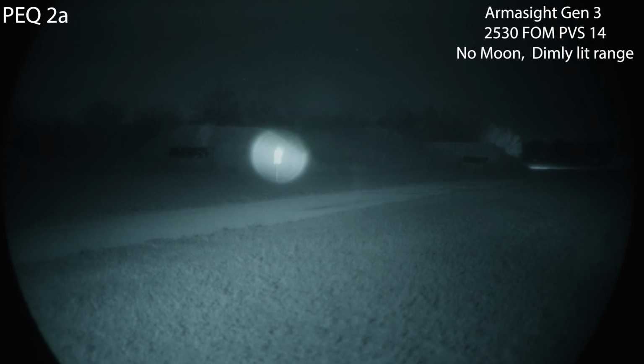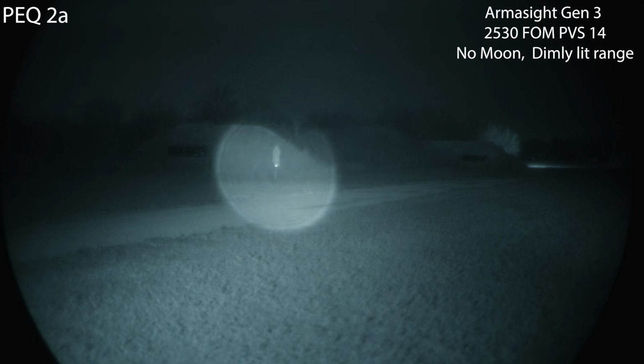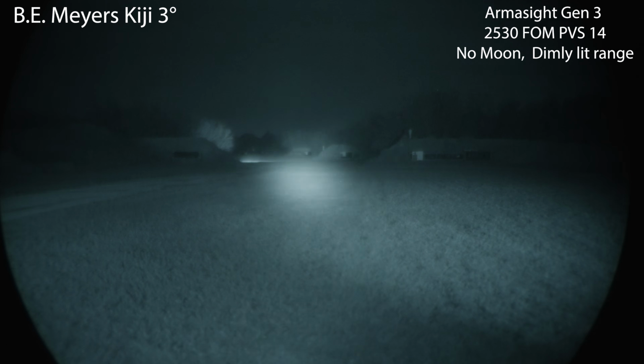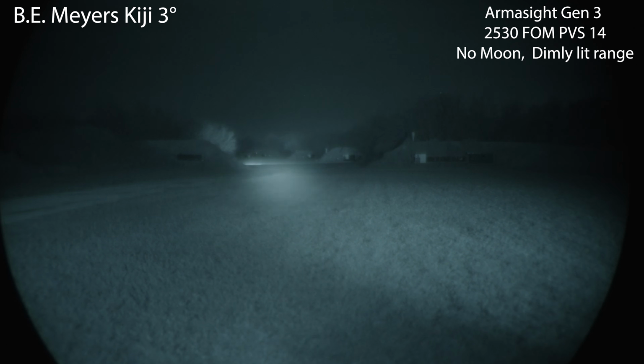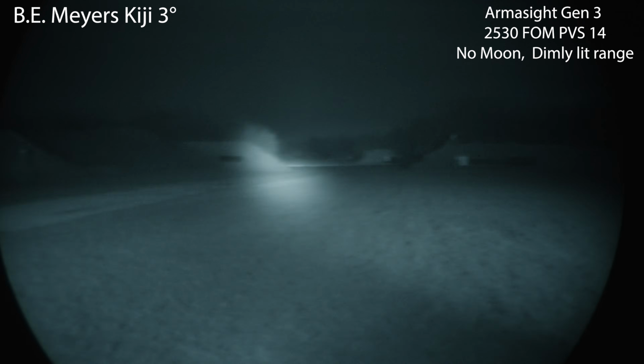Look up close, the wider pattern, the PEQ 2. This is laser on low, but now we're at 50 yards. Here's going to be the BE Meyers Kiji. Still very capable of illuminating the 500-yard targets with those photonic barriers introduced. No issues at all.